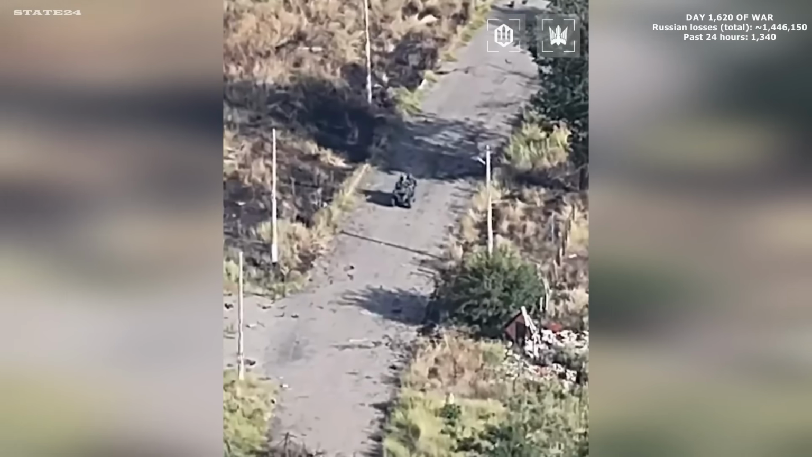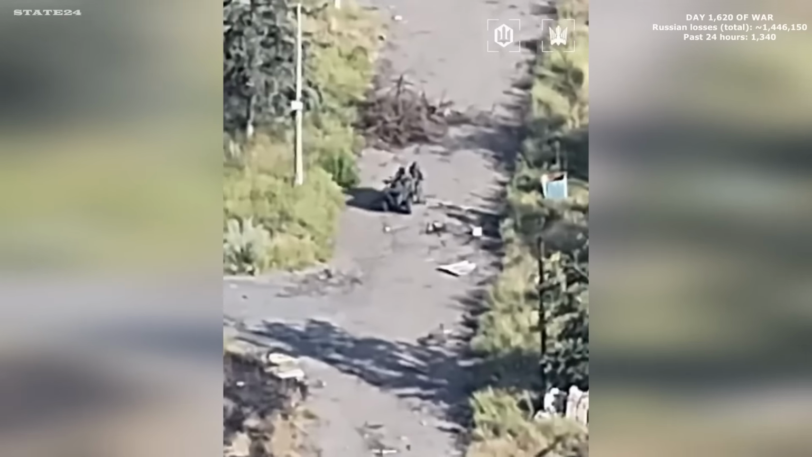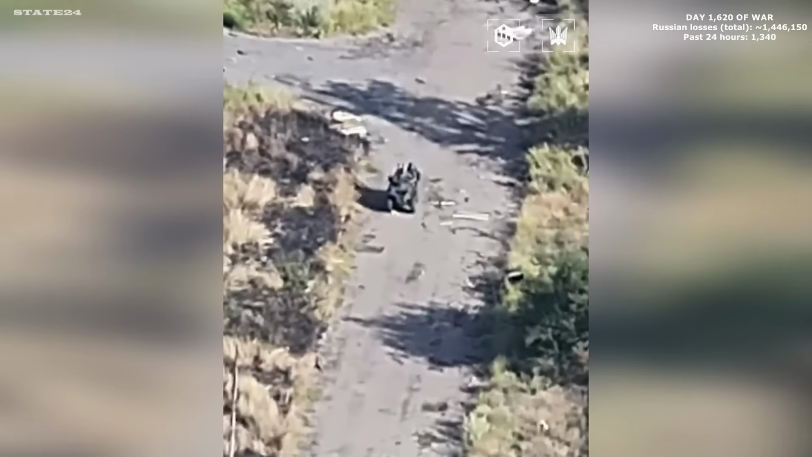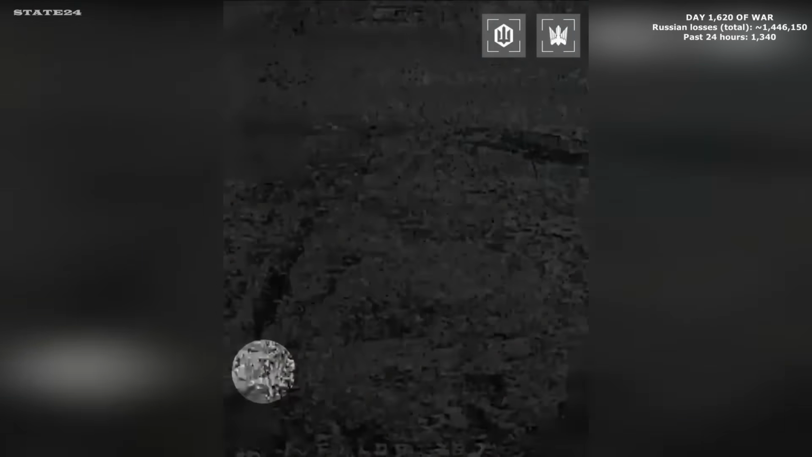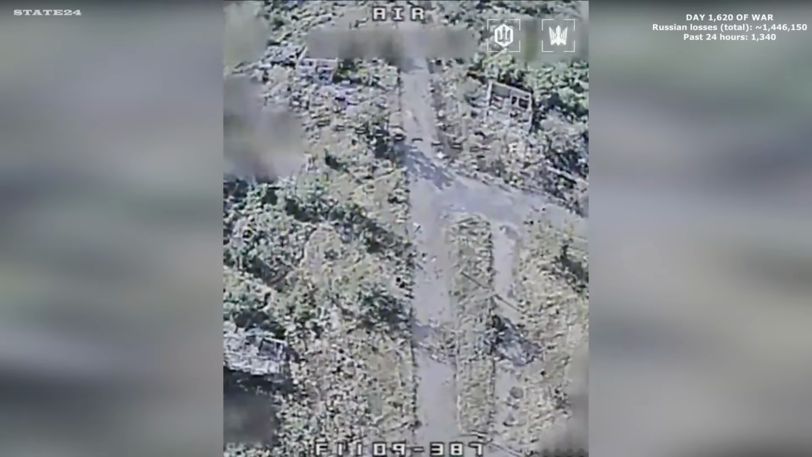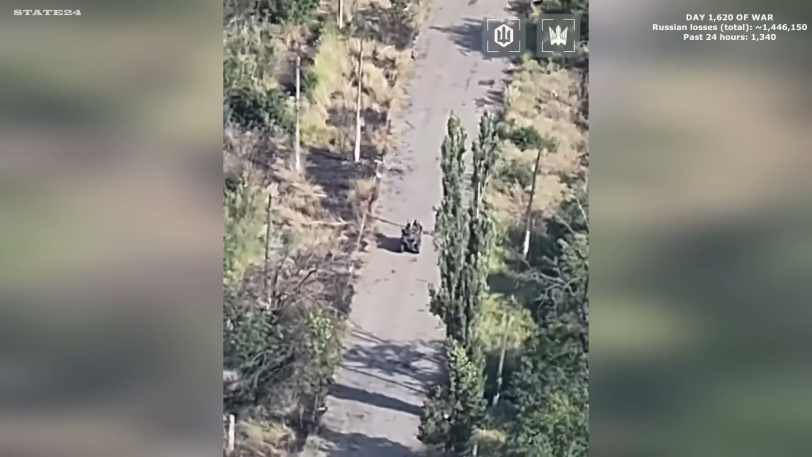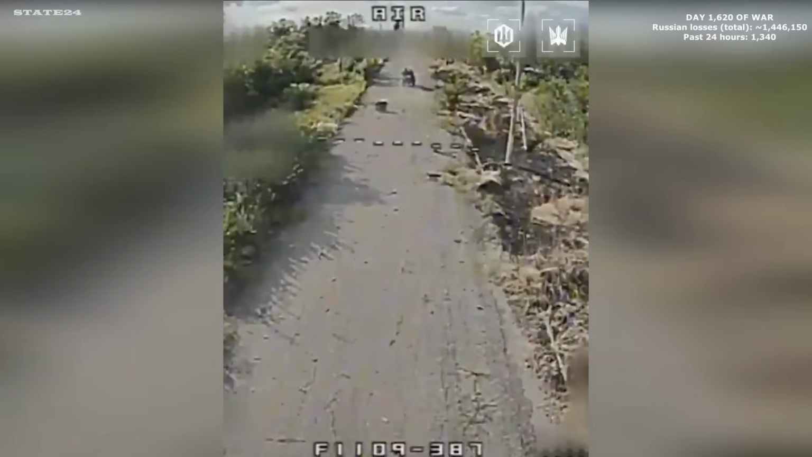3 Russian soldiers sharing a single ATV through the streets of Chasiv Yar. Itself a sign of how stretched logistics have become on this front. 1 vehicle for 3 soldiers moving through urban terrain that should be covered by multiple units with proper transport. Reconnaissance drones are already tracking every turn they make before the FPV operator even gets the coordinates.